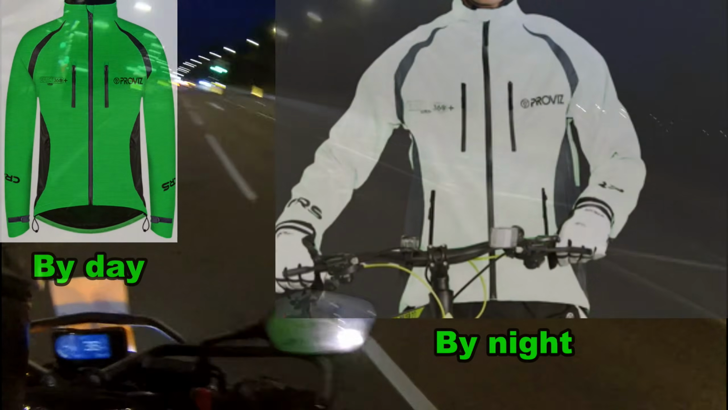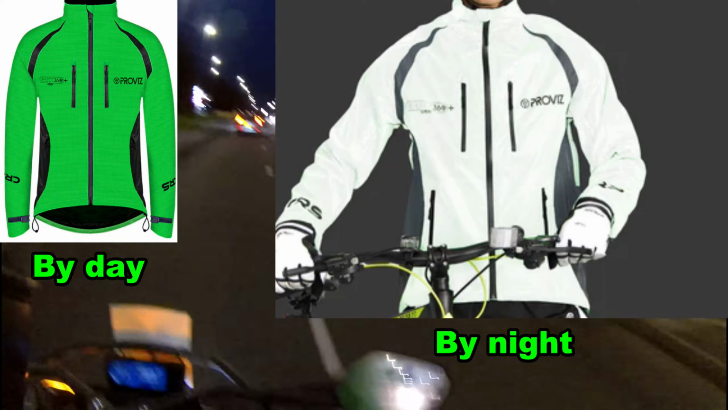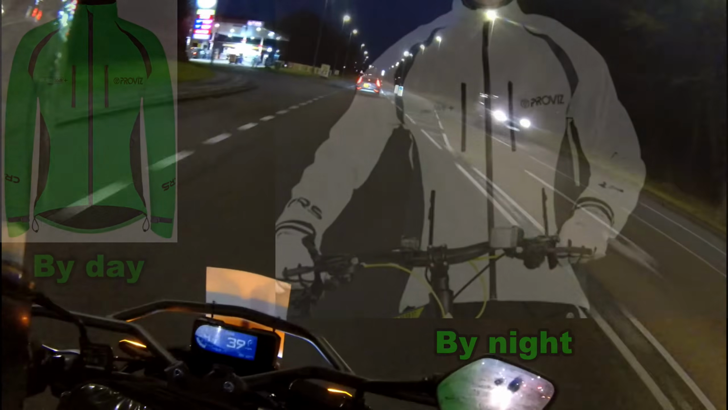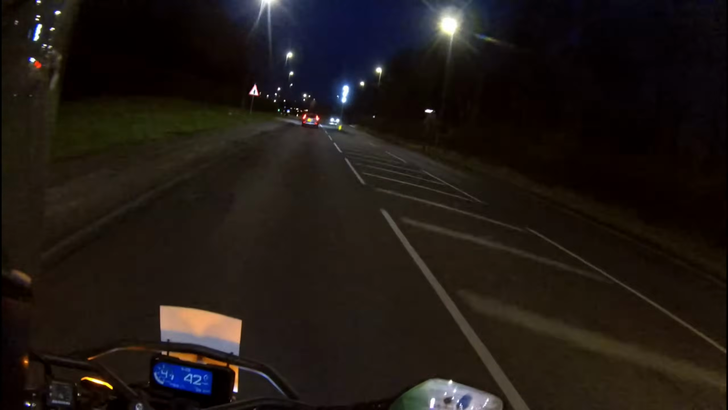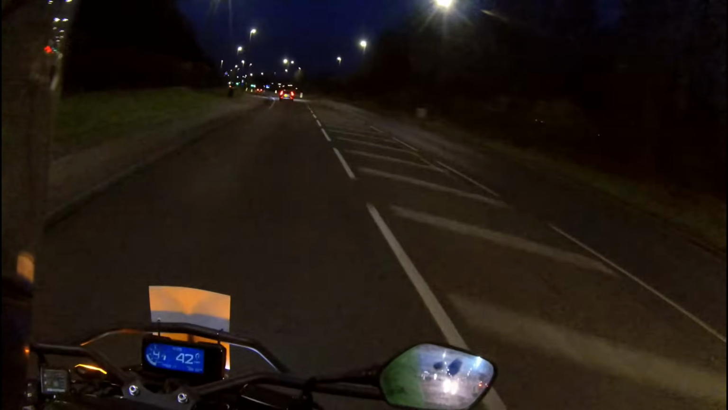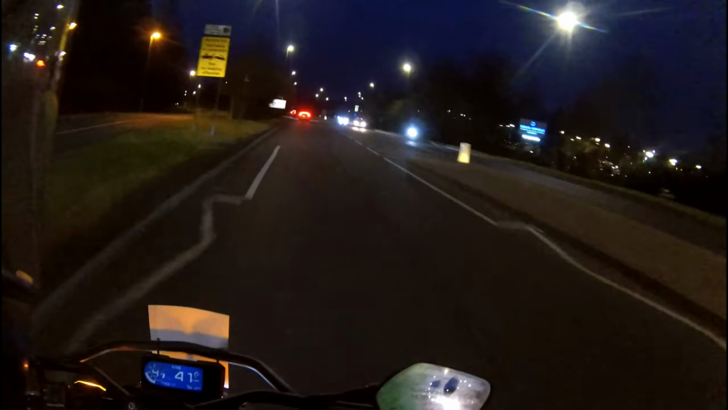My jacket reflects on the whole of the jacket as opposed to just strips. It was an expensive purchase. I think it was about £100 for this jacket, and I only wear it when I go to work in the dark in the morning and come home in the evening. So it's not going to have a great deal of use, which means it should last a long time. It's also waterproof. So in my opinion, it's a worthy investment.